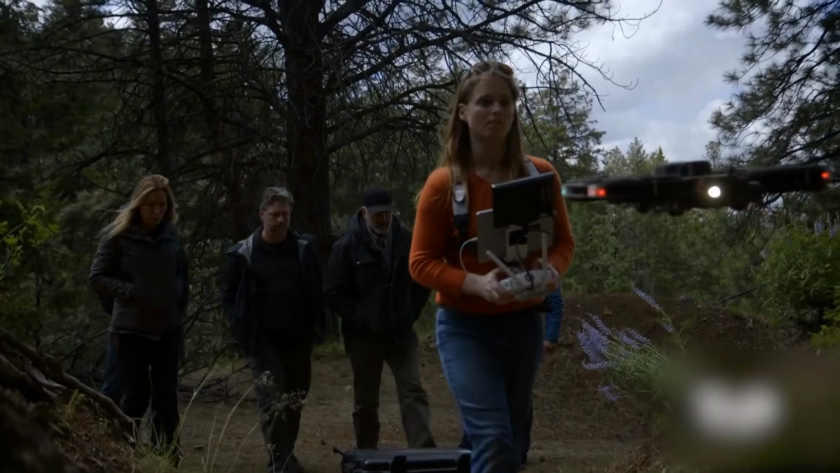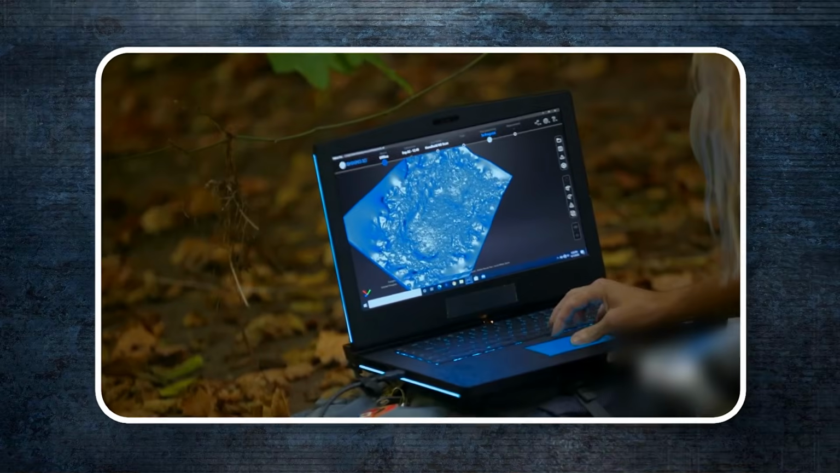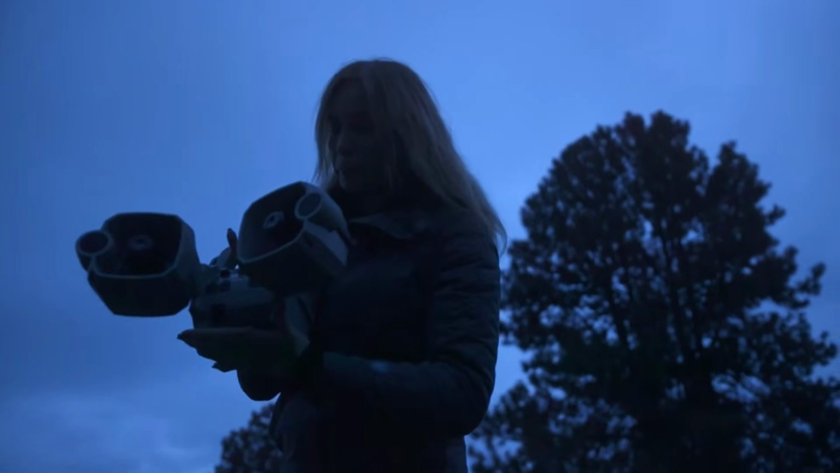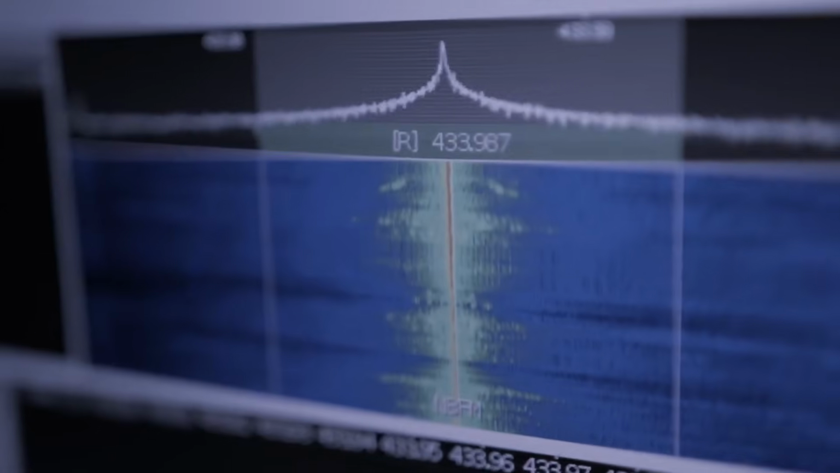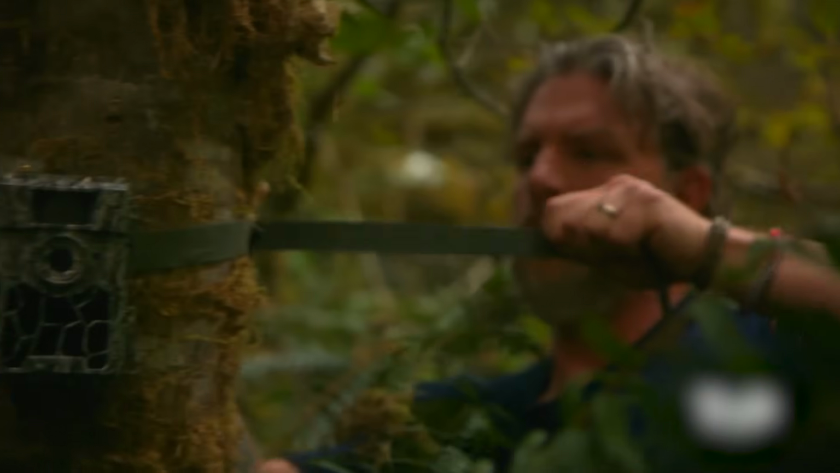Mireya Mayer and her team carefully planned their path through the thick forest. The woods were full of sounds, some so quiet that they couldn't be heard without special gear. To pick up these faint noises, the team used highly sensitive audio devices. These tools caught sounds like branches snapping, leaves moving, and deep, mysterious noises that didn't seem to come from any known animals. But using this advanced equipment in the wild came with a lot of difficulties.